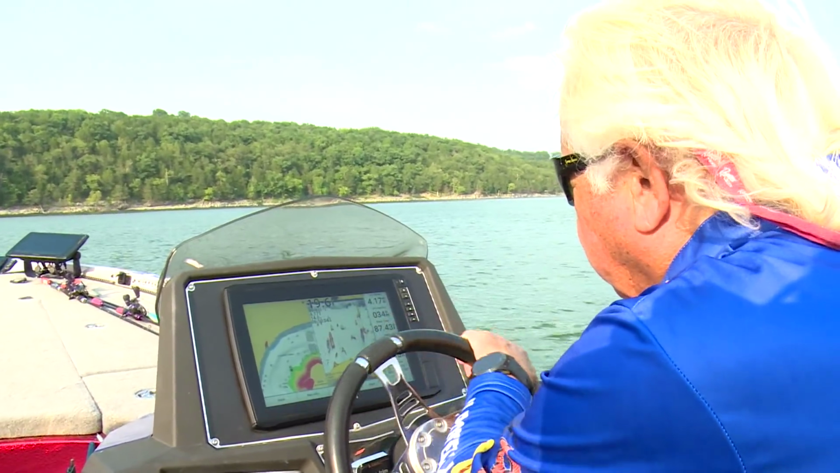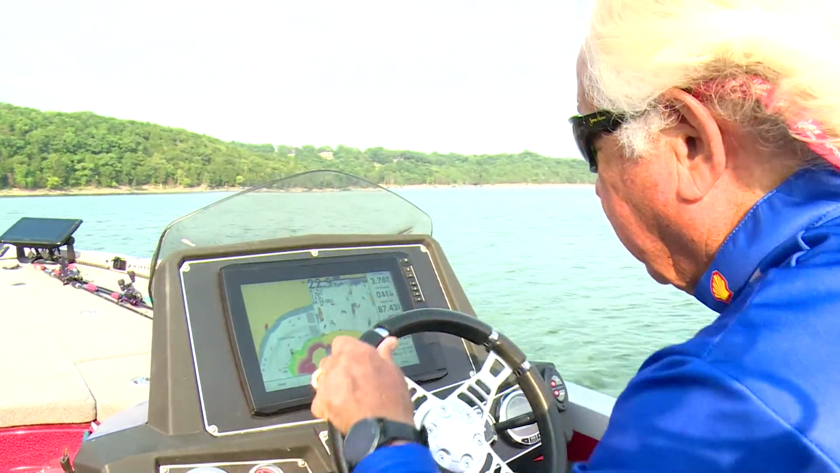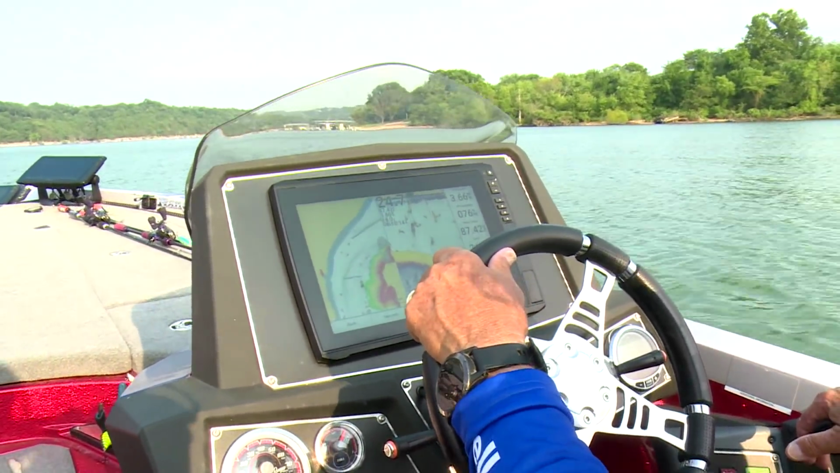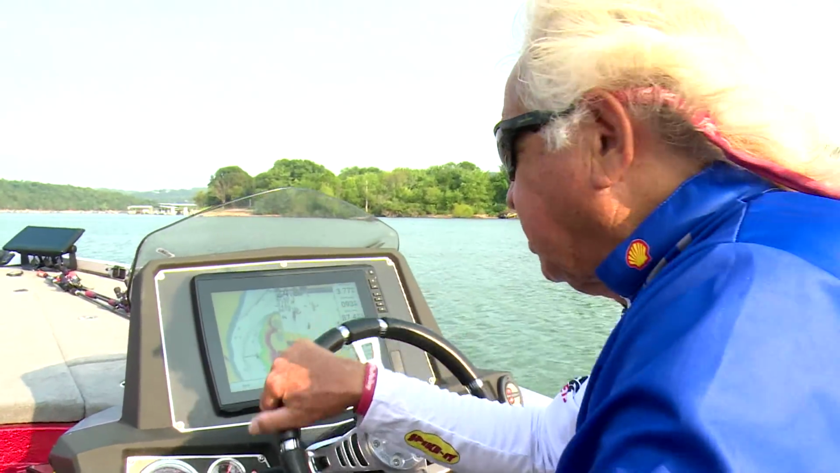Now you can see as it goes out, this is what happens here. We're going to go out, come around this point. Now there wasn't nearly as many fish on this one as there was on that one back there a minute ago. You can see it's not quite as good, but it'd be a good one to put your scan down, look around a little bit with it, see if you can find a school of fish. But that's how you locate big fish during the summertime.